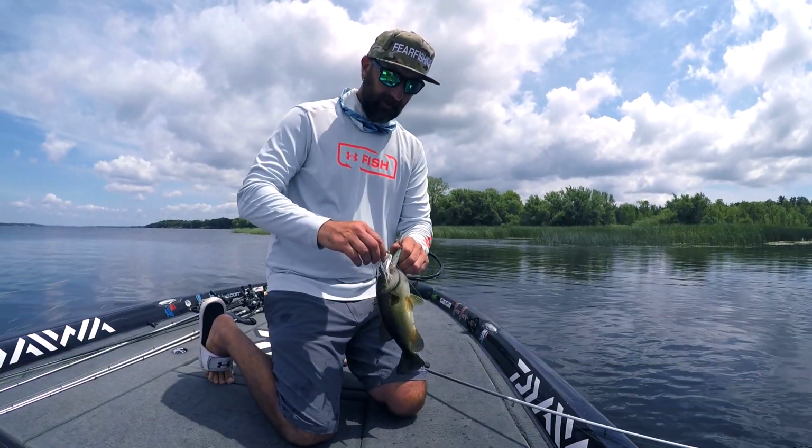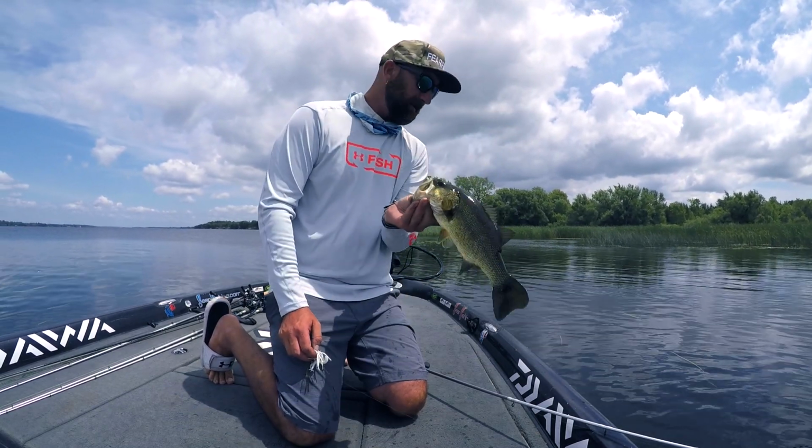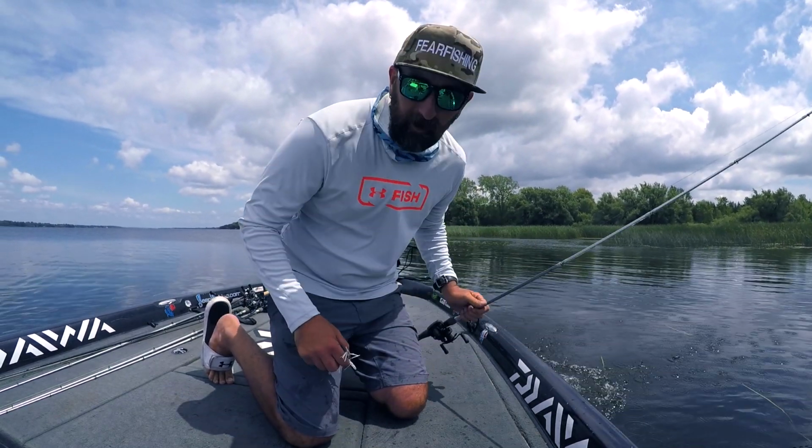The captain, the chatterbait, finally got another fish. Just a dinky little guy. What, another fish?